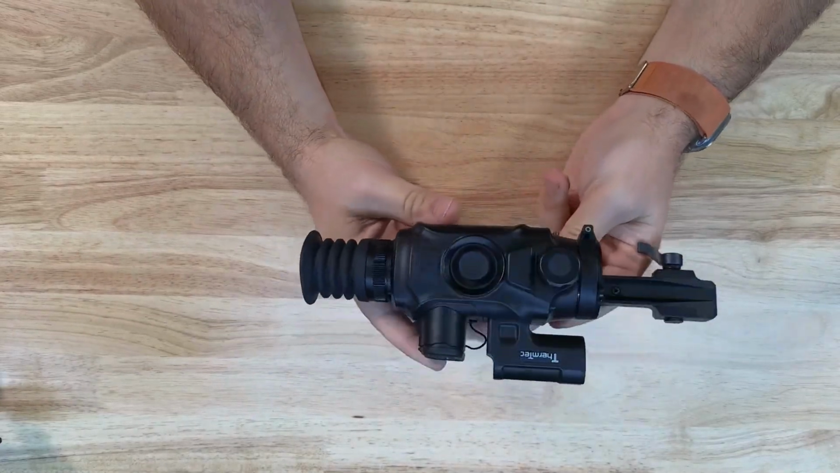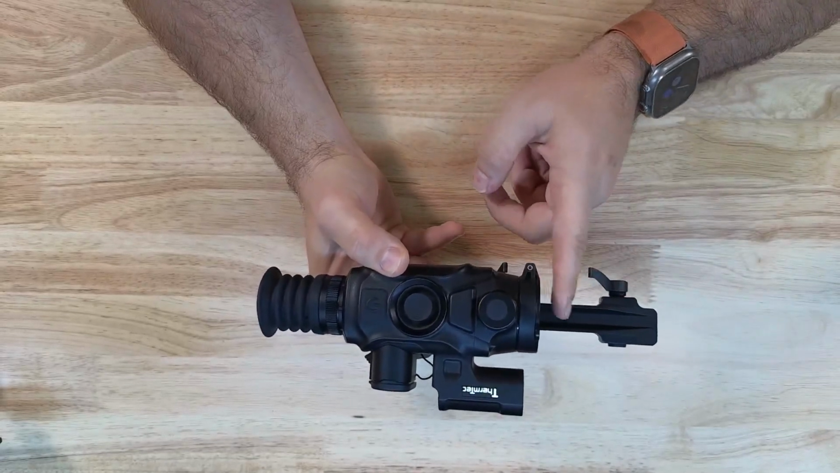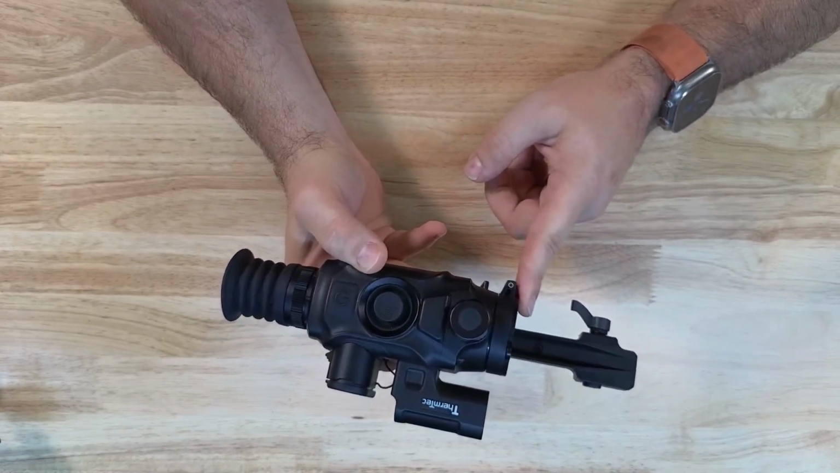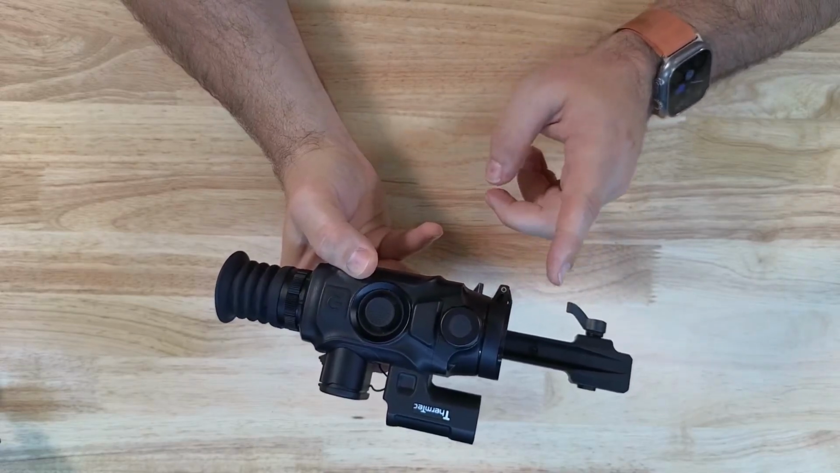Couple little tips with this, because this has what we call shutterless technology. So if you're familiar with thermal devices, typically you would have had a device that every 30 seconds or so it pauses and it makes a clicking noise. ThermTec don't do that in their scopes. They have what's called shutterless technology.